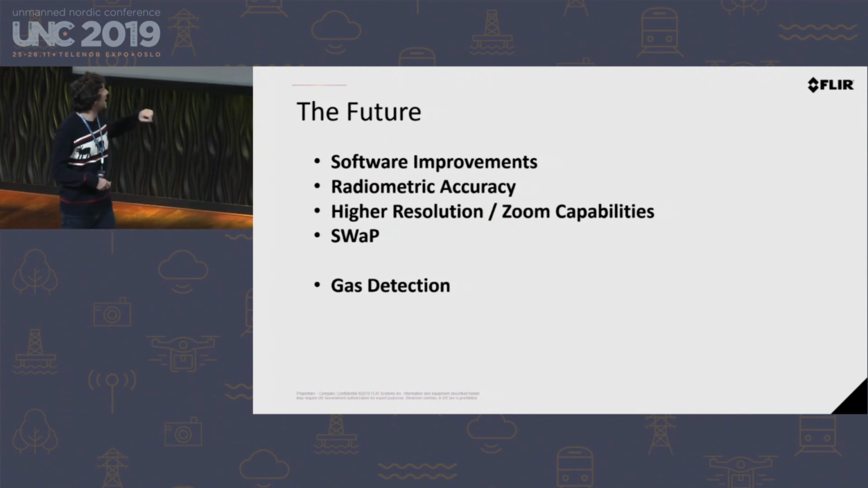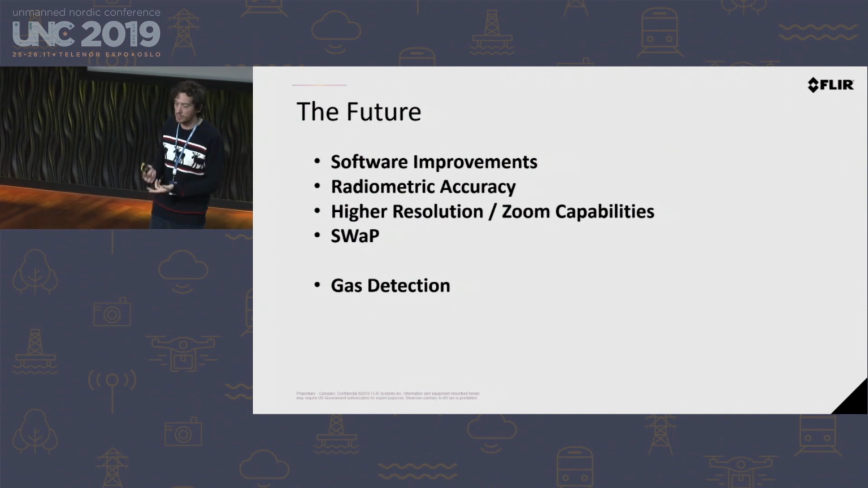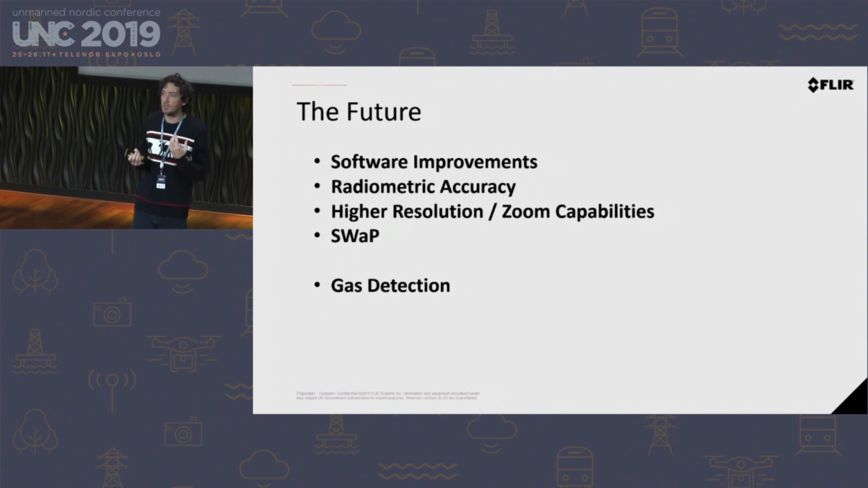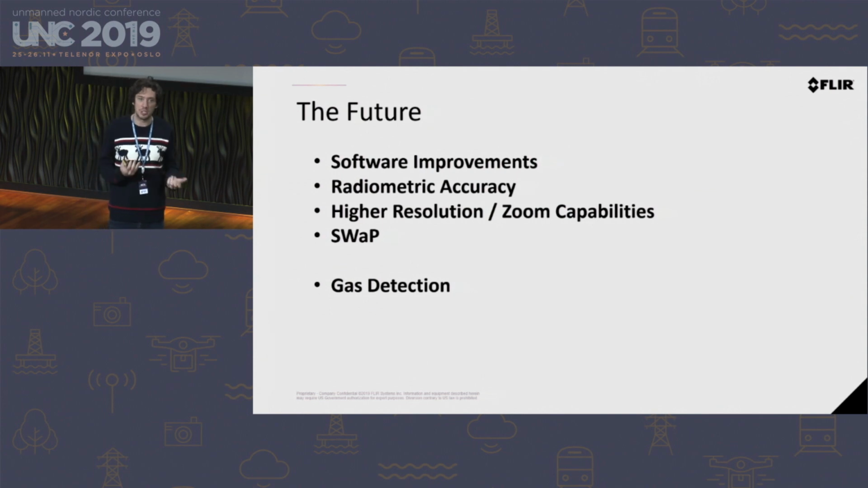All right, so just a few things on this. As far as the future goes, we will see software improvements and we will see machine learning. The ability to take that thermal data and just be able to alarm you when something is out of the ordinary is something we're already there, but I think that it will just improve. It also includes image assessment, being able to go through these thousands of images that drones capture and determine which images might have anomalies. I think that the manual way of doing that is too time consuming, and there is a way to just have smart computers do that. So I think that's part of the future.